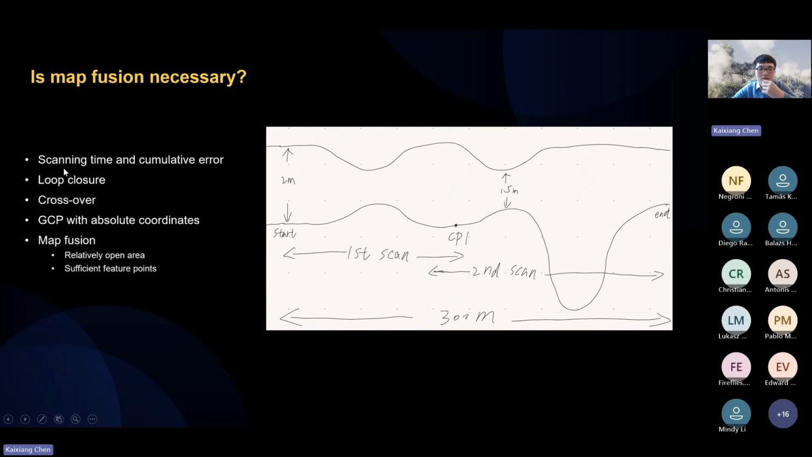As we all know, the longer the scanning time, the bigger the cumulative error of SLAM may be. During a scan, if we have a loop closure, or a crossover, or we use GCP with absolute coordinates, it can improve the accuracy of the SLAM. But in my scenario, these three are not possible.